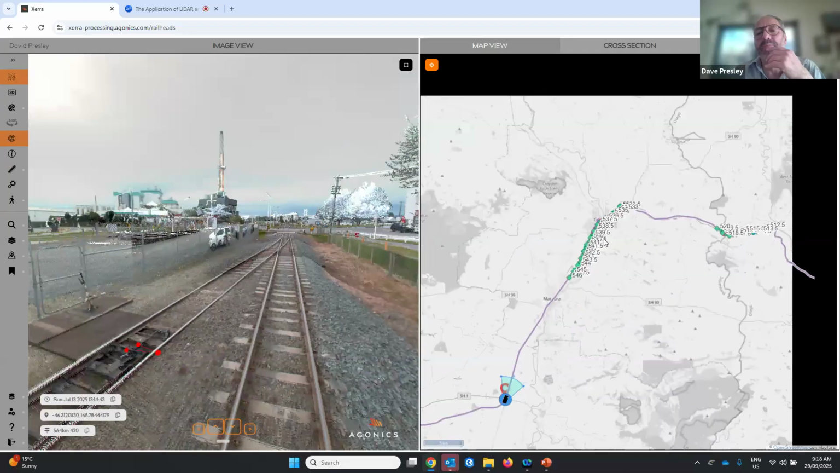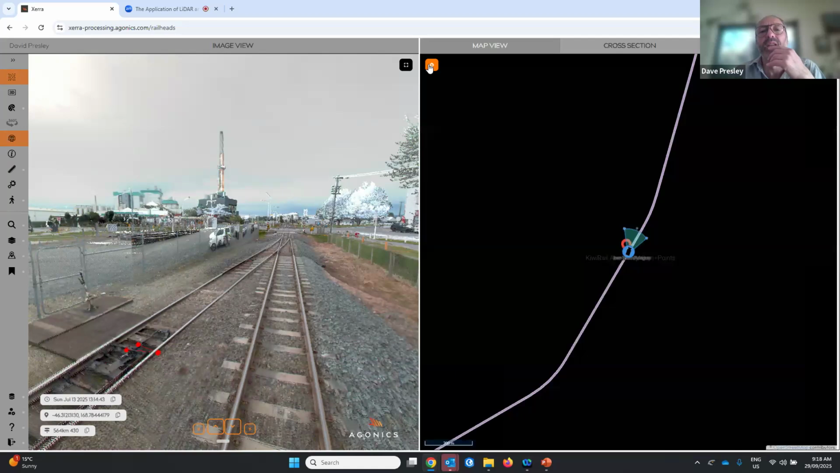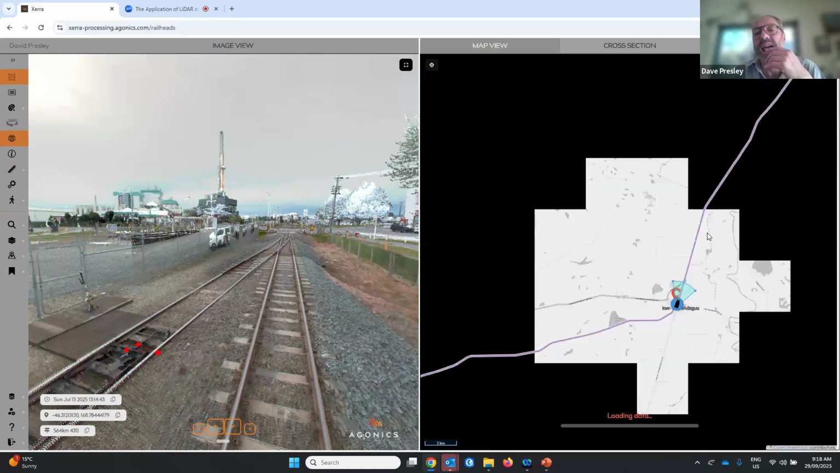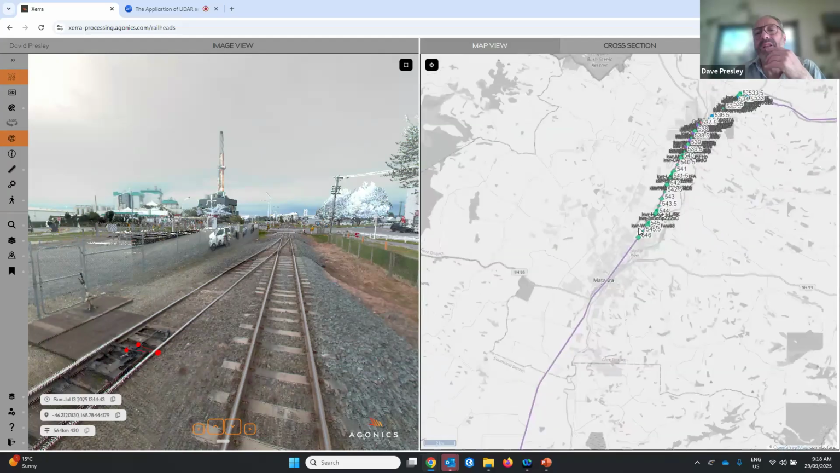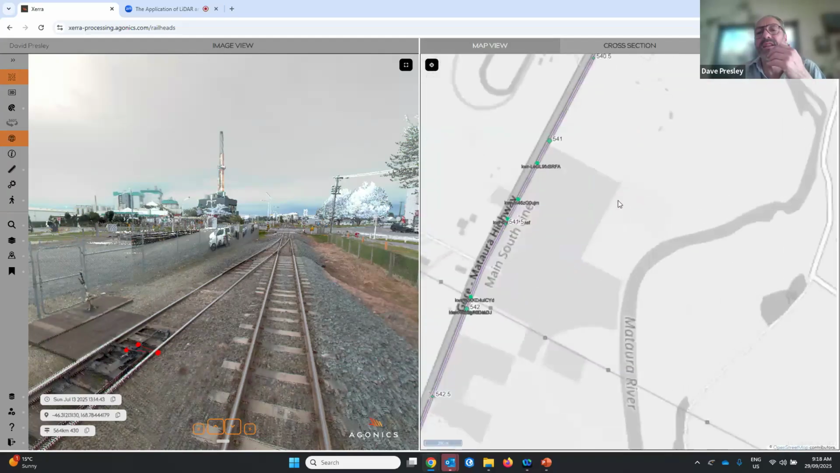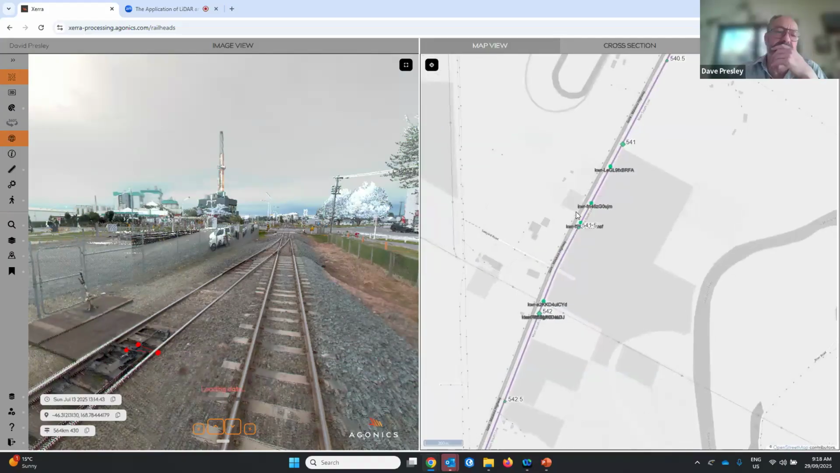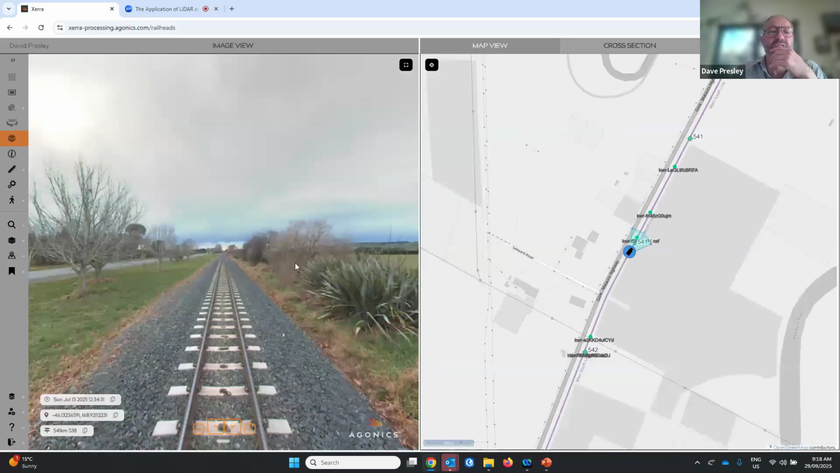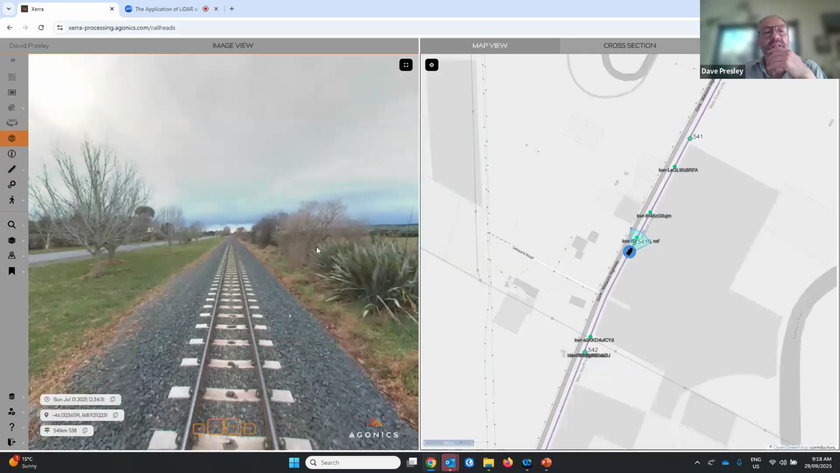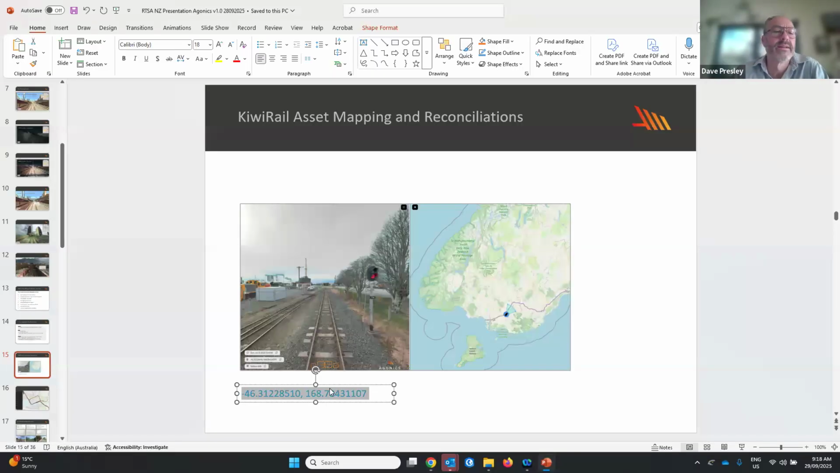Moving into a different part of the KiwiRail network, you can see where these features have already been mapped at scale. And in the next few months, KiwiRail will be receiving an uplifted asset database of points, turnouts, signals, IRJs, bridges, platforms, et cetera, based on a schema that's come from the Maximo asset management system. I'll switch back to the PowerPoint slide now.